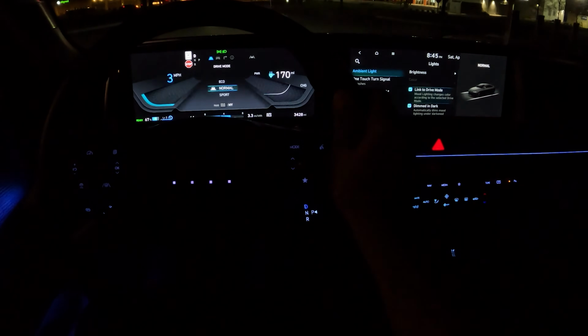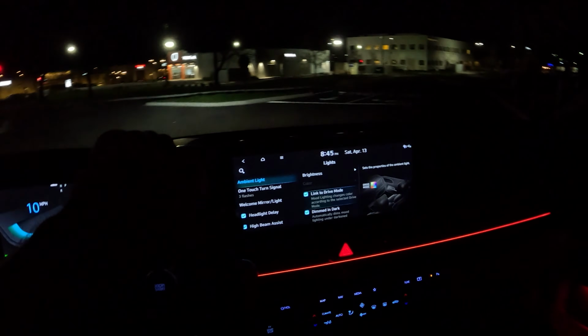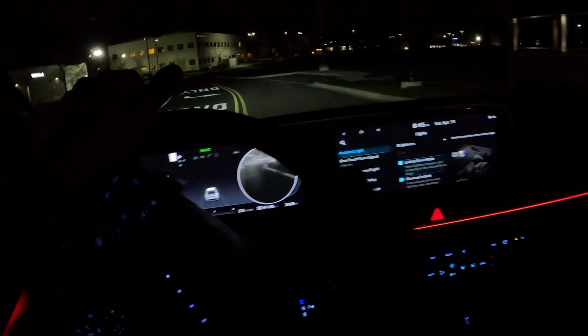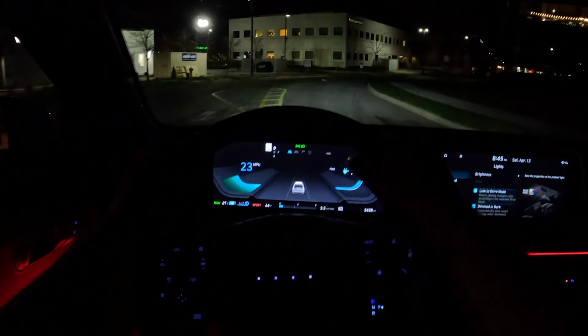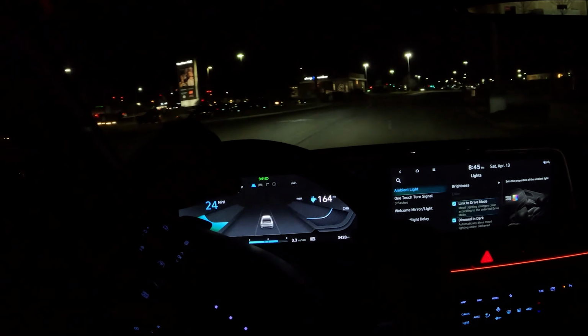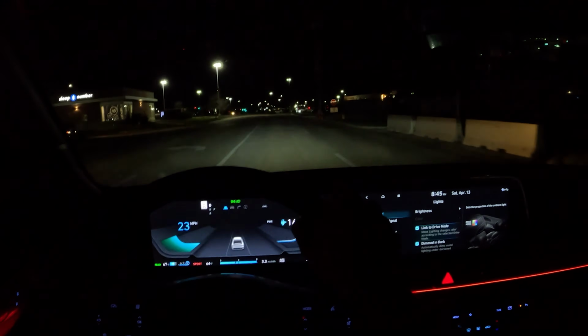Go into normal, changes to that blue color, red for sport. How cool is that? It's one of those things that Hyundai didn't need to add, but it's definitely a cool thing that they did add, and I'm glad they did actually. This ambient lighting makes driving this car at night a whole different experience.